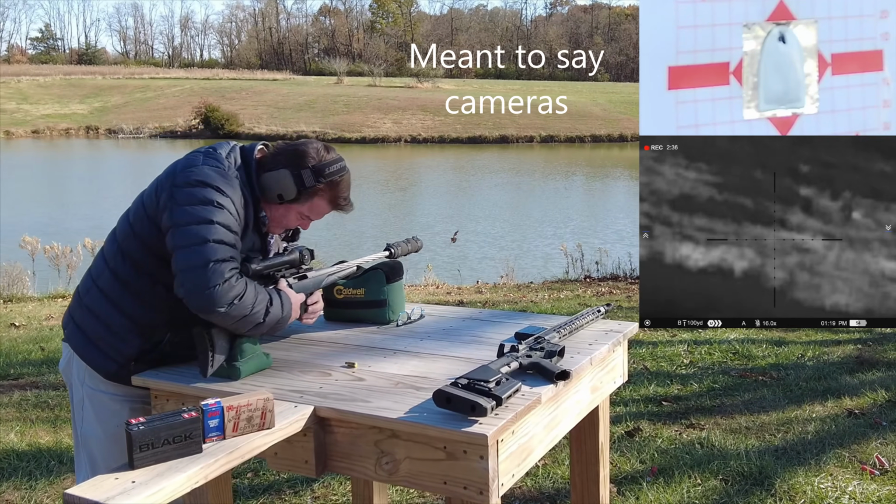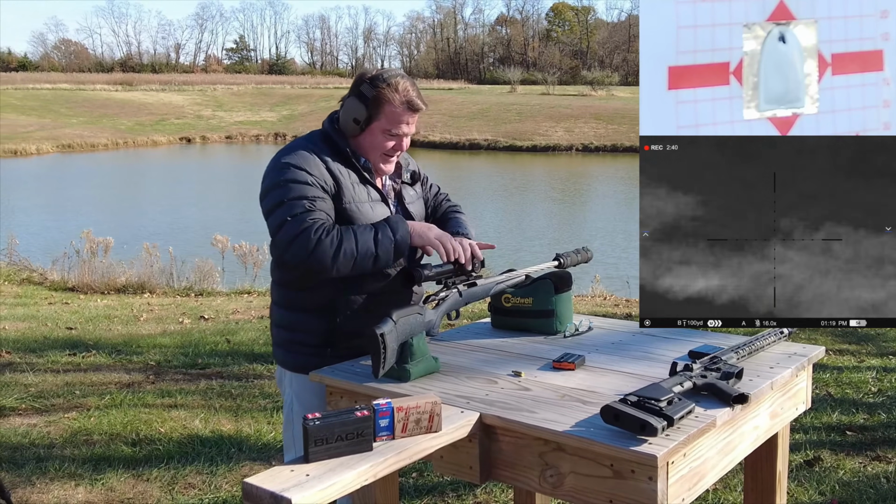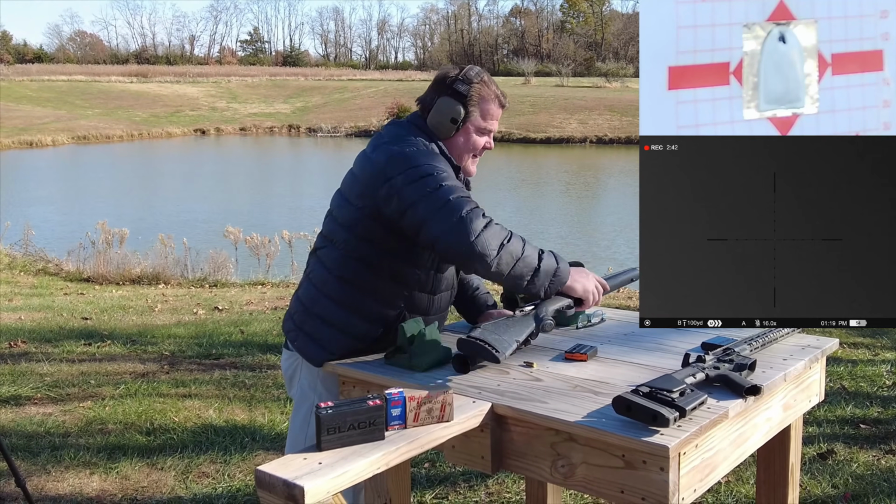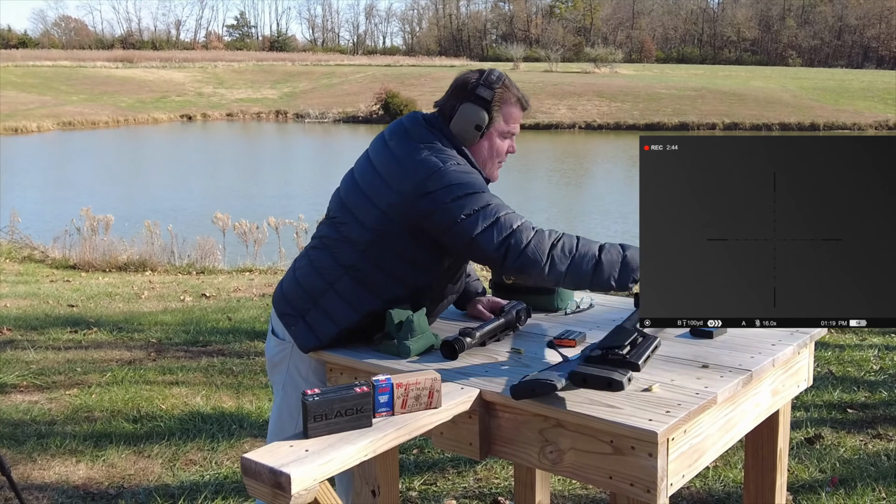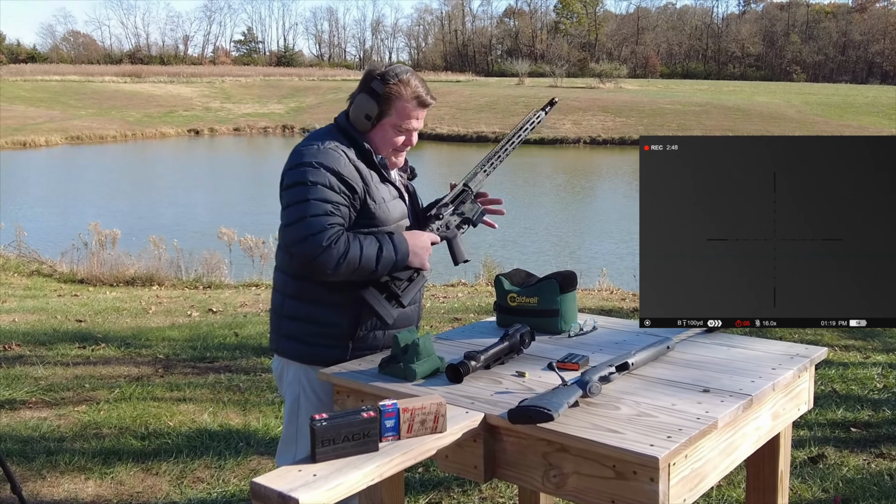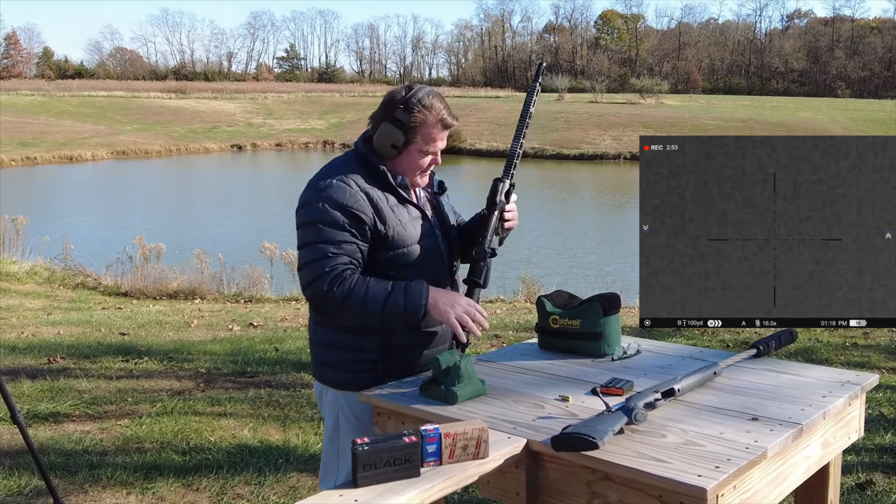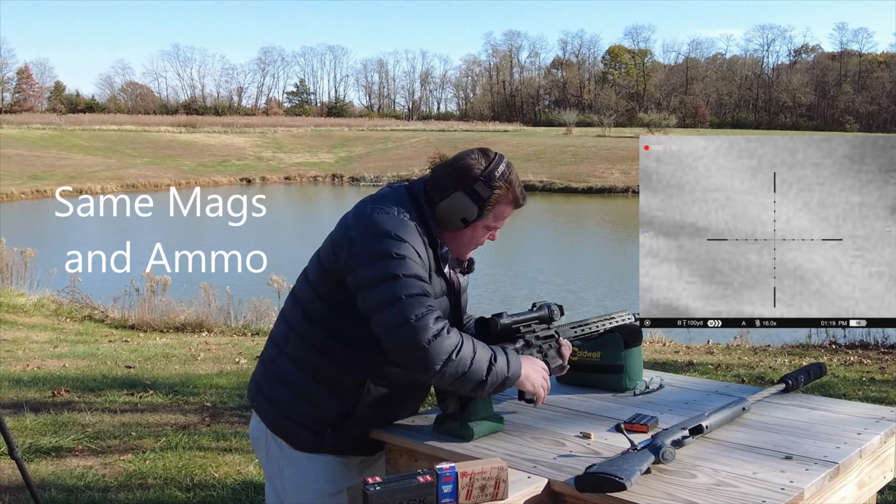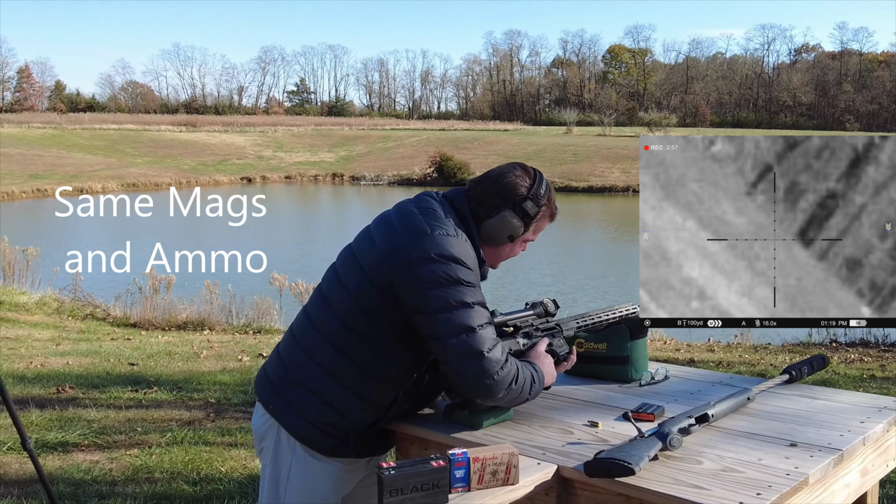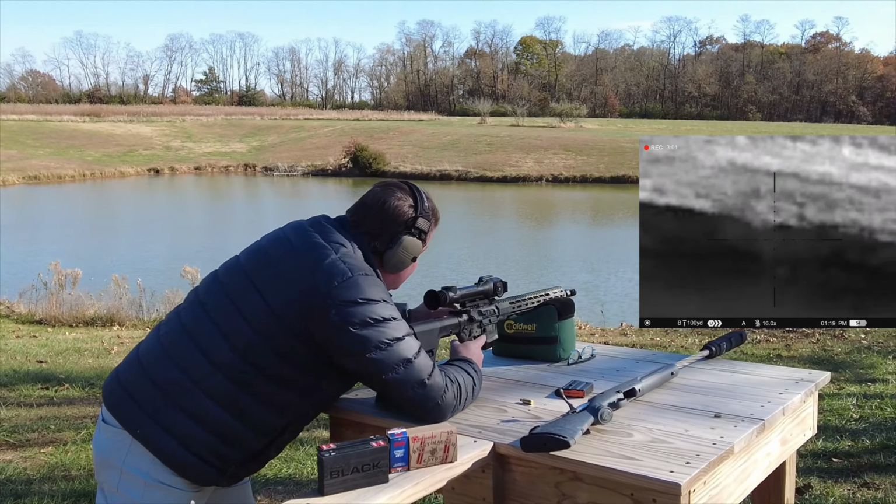Got targets down range there, so hopefully they're catching that and we'll be able to see how the thing is doing. Again, that was the Ruger Gen 2 6mm ARC. This application here is a Santan Tactical. It's in the 6mm ARC also. I set it up that way so that I wouldn't have to worry about changing clips.